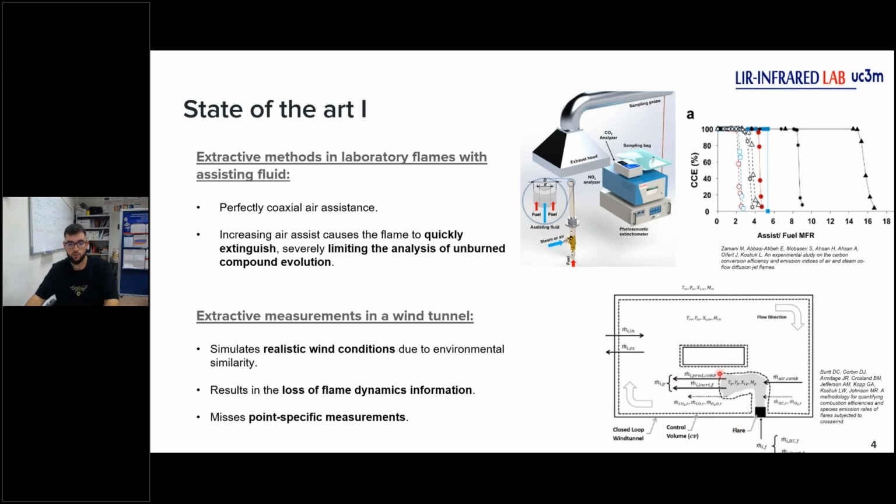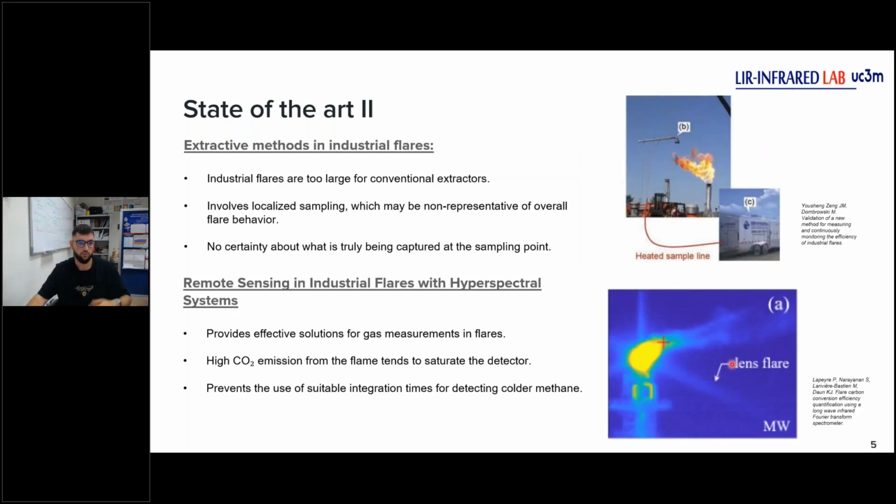Okay. So now the second topic is more realistic scenarios. The first study is an extractive method too, but in industrial flares. If you see the image, we can see the problem, because the dimension of the extractor is small in comparison with the flare dimension. This involves localized sampling, which may not be representative of overall flame behavior, and no certainty about what is truly being captured at the sampling point.